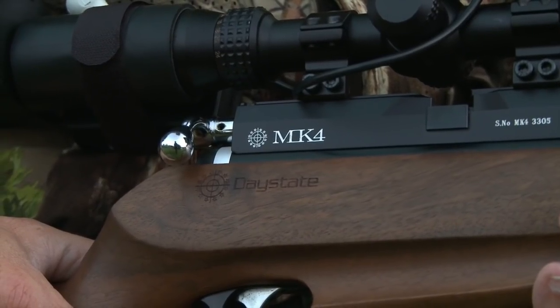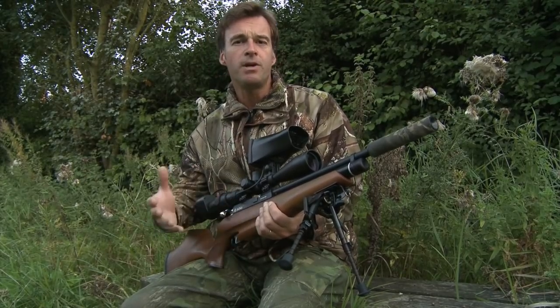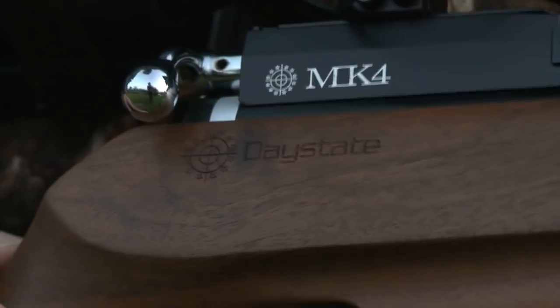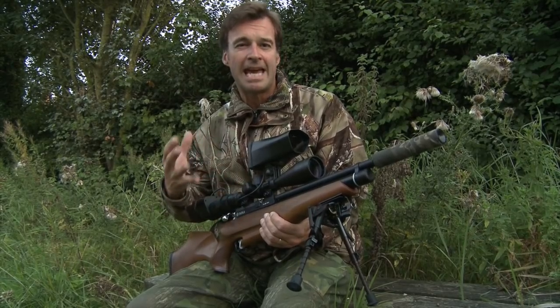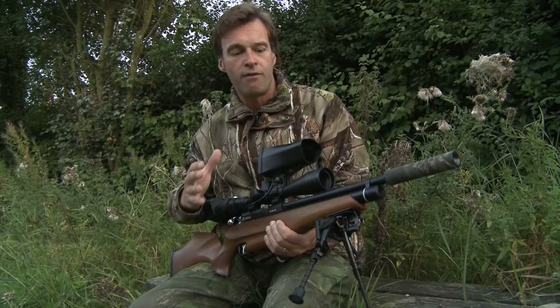And the gun I'm using is my trusty old FAC rated Daystate Mark IV. Now, I'm using FAC power not because I want to shoot out to silly ranges, but just because it shoots a little bit flatter. And when you're judging range, when you're presented with the flat image of a night vision image, it can be a bit hit and miss, might be out by a few yards. The flat trajectory of the FAC rated gun is just a little bit more forgiving.